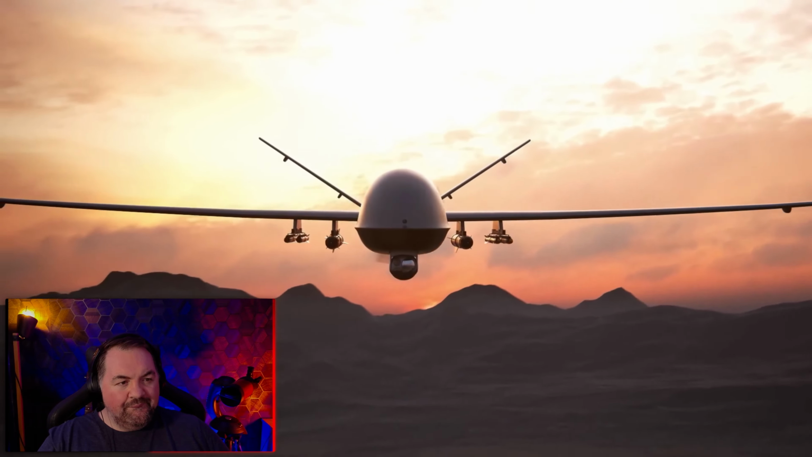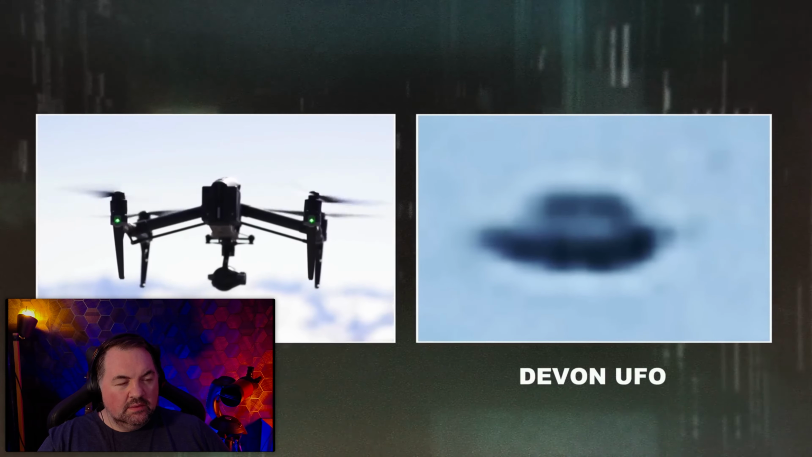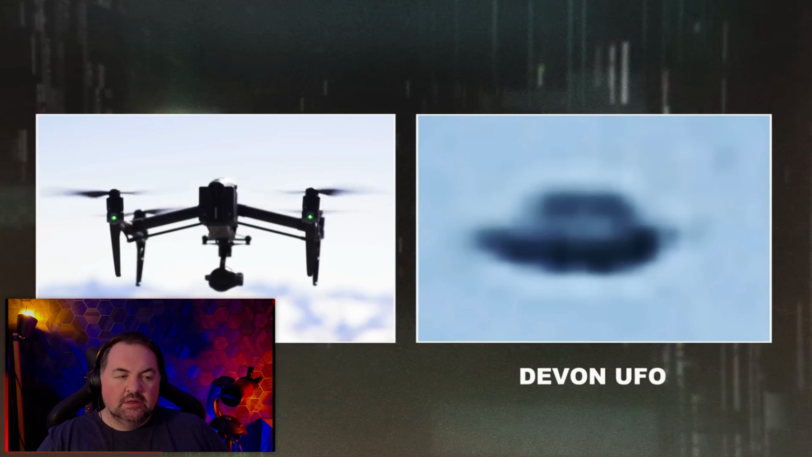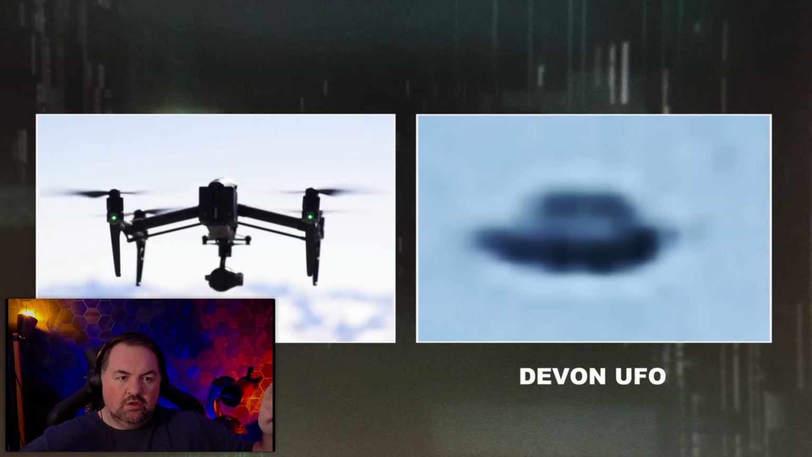Drones today can come in all shapes and sizes, but when I look at this closely, I don't see the usual telltale signs. Four struts holding propellers, so I don't think it's a drone. Yeah, but I think you could build a case that goes around the drone, and then the propellers would be at the bottom, so from a distance it looks like a UFO. I think some people have actually made fake UFOs.